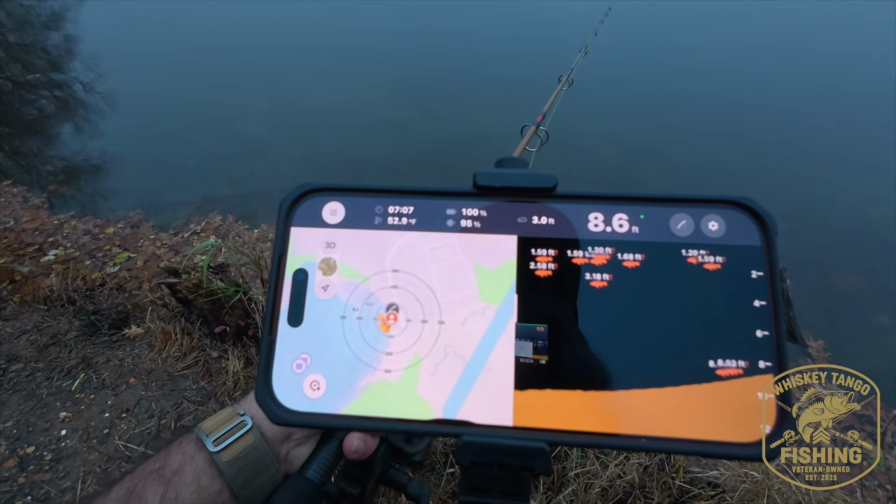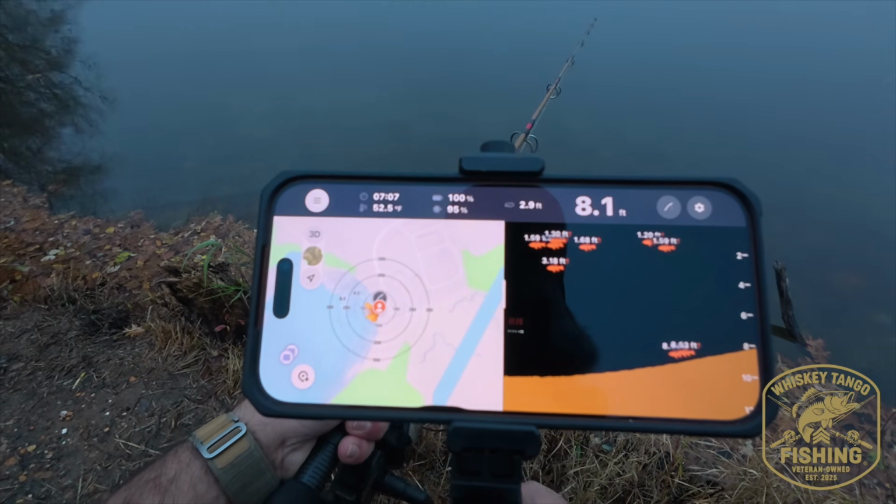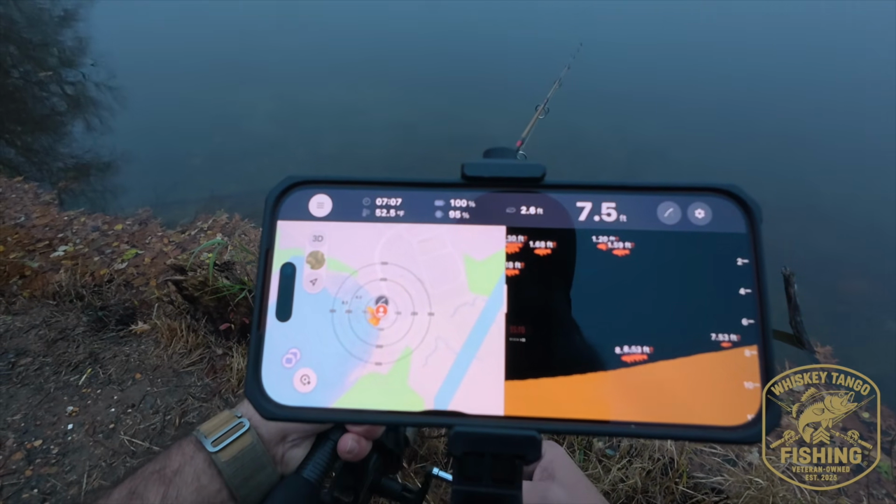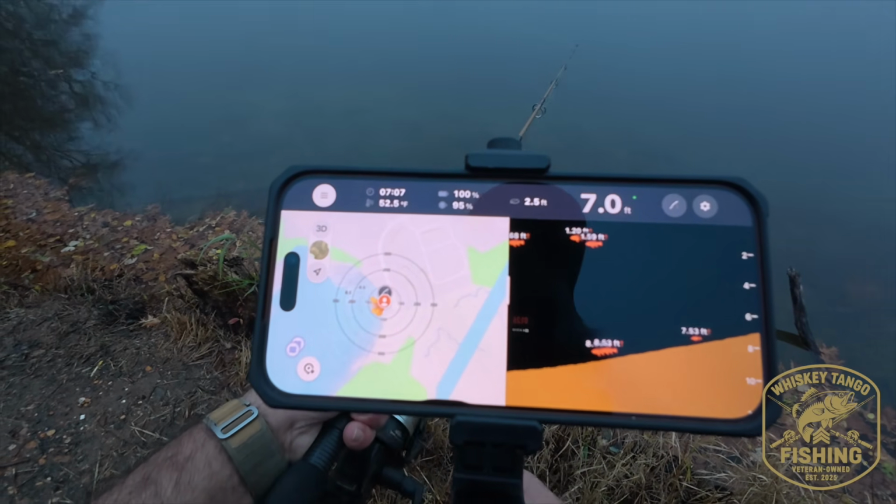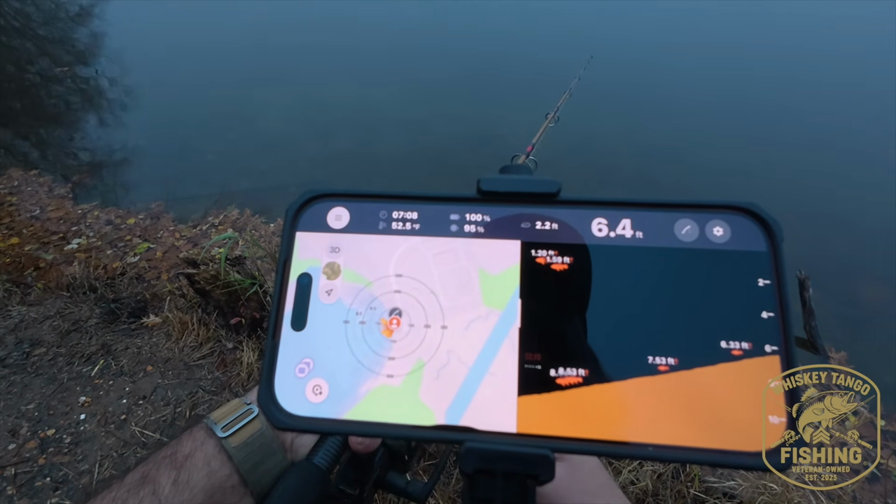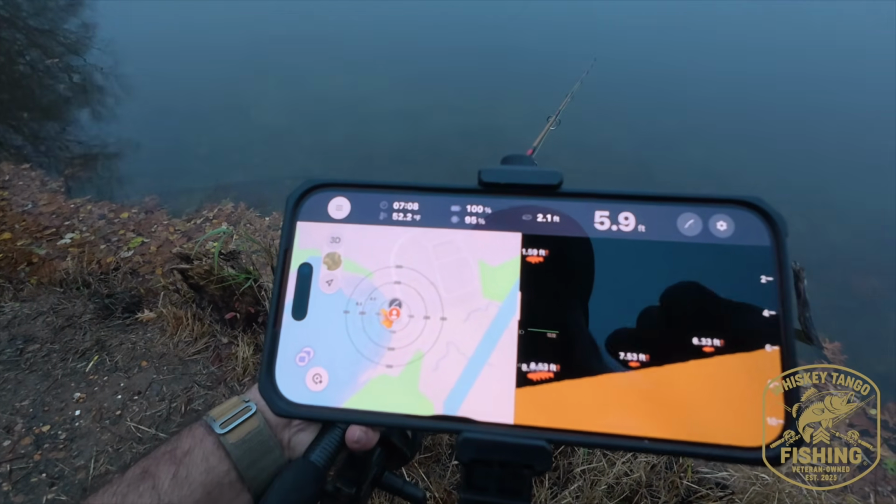Now you can set it the way I have it set to where it shows you the distance that the fish are from the surface of the water, or you can set it so that it shows you how far they are off the bottom. I like knowing how far they are from the surface of the water, and it's marking a ton of fish, and you can see the small, medium, and large fish icons that it's picking up.